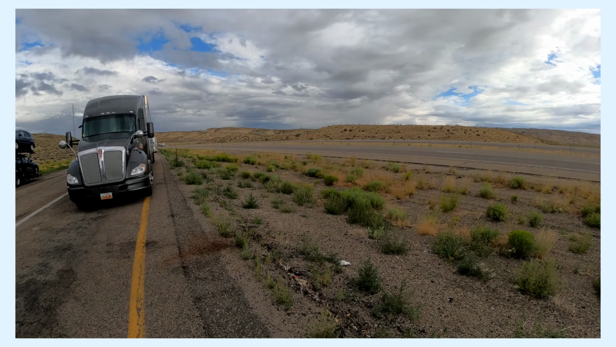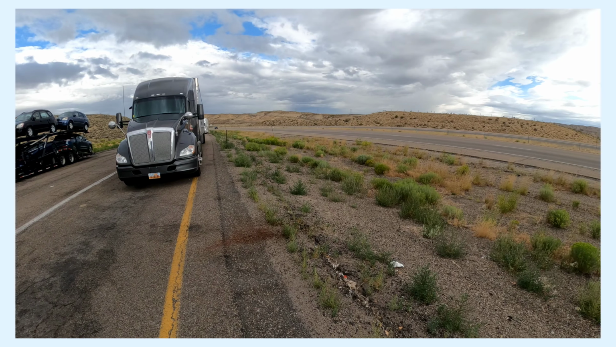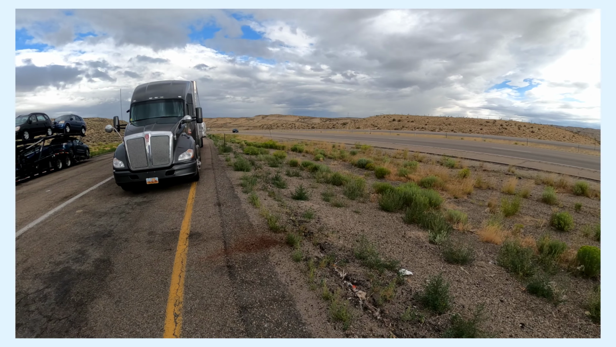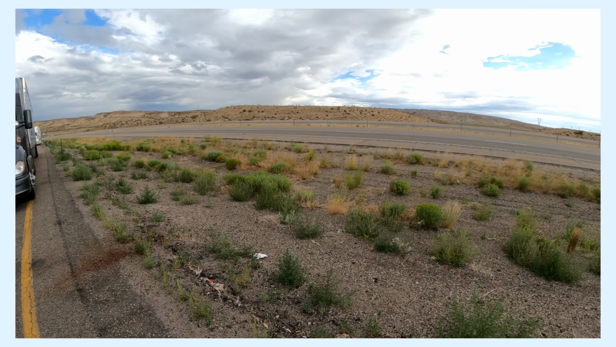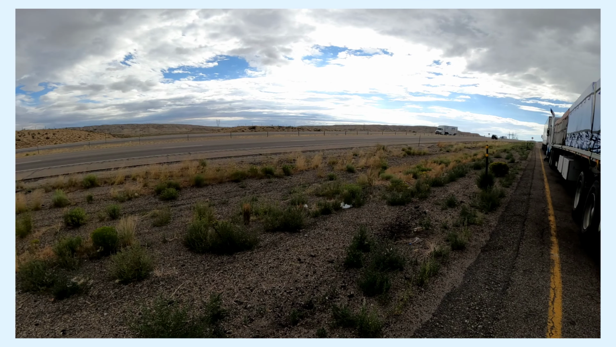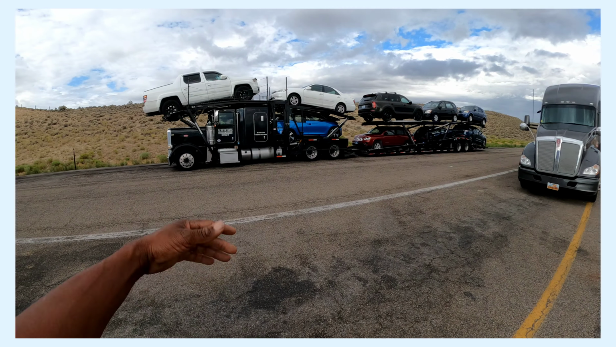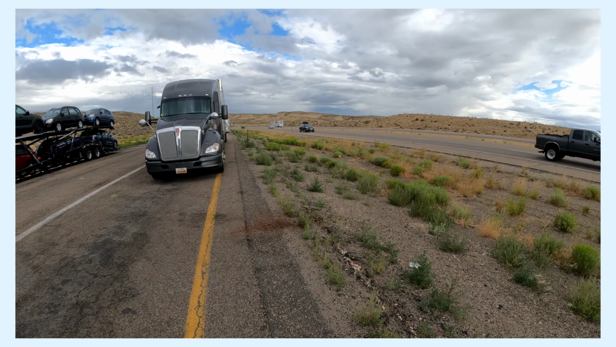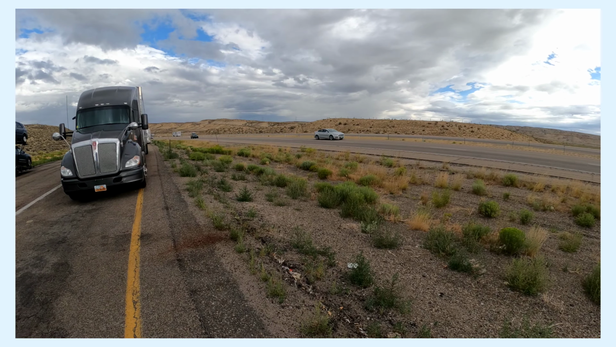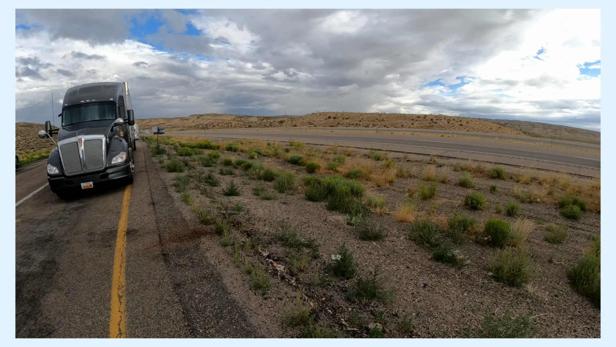I think I'm like 5 hours in. Actually, I got 6 hours of driving in. So I pull over, get out of the truck, walk around a little bit. I got some food in there I'm getting ready to eat, and that's what I'm getting ready to do. So, you know, gotta do it like that.